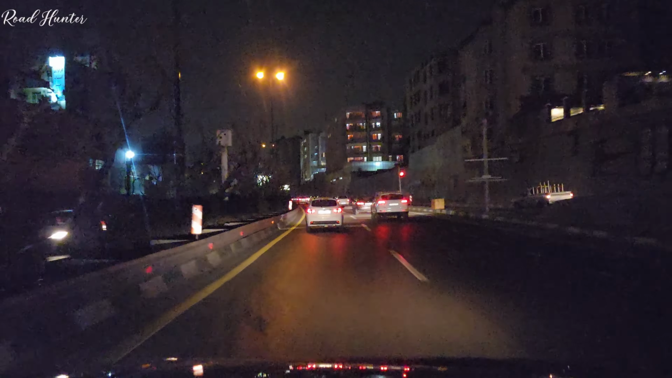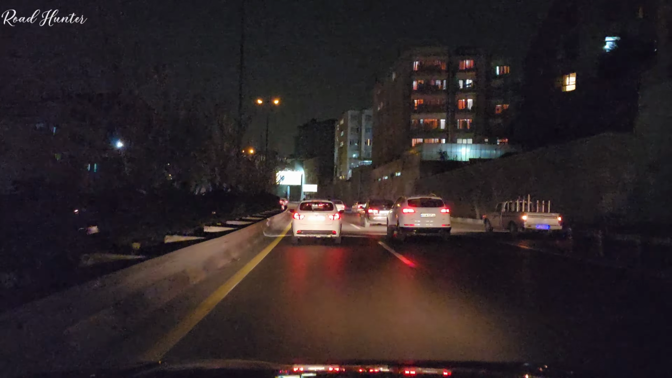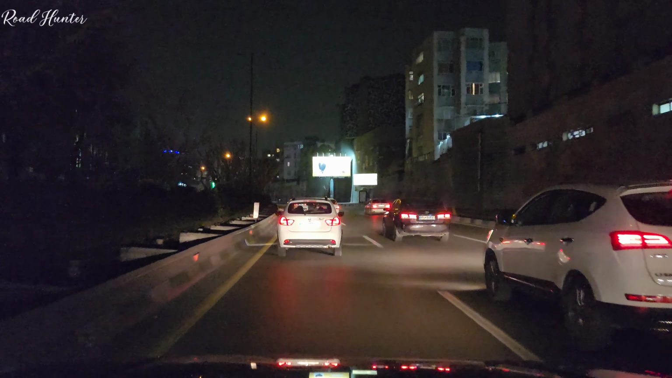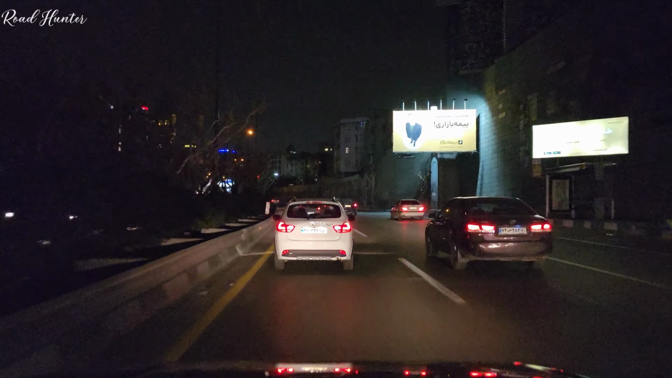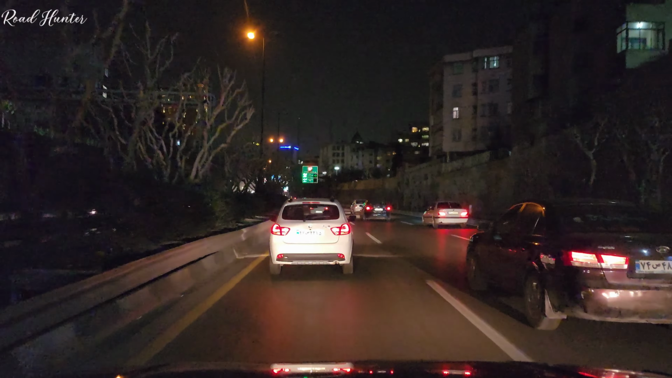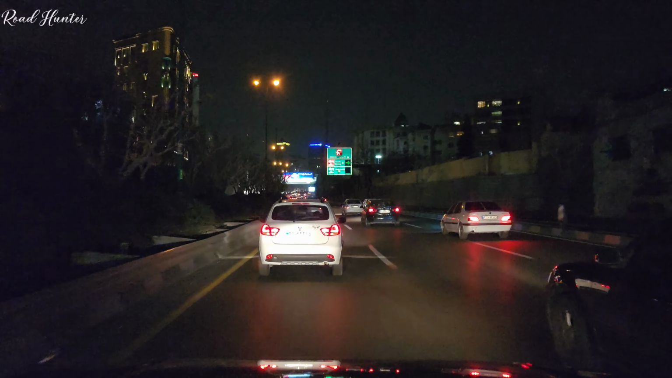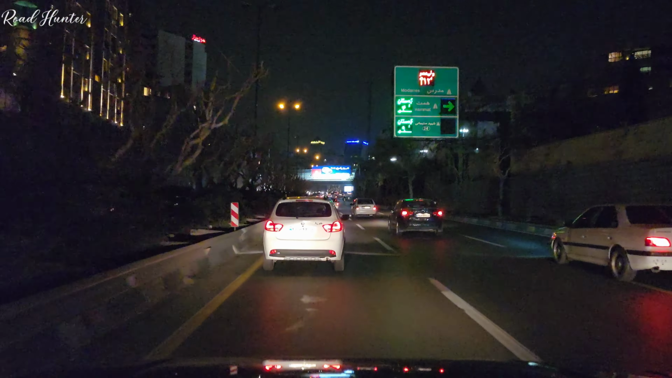Another fascinating part of our drive is the Beheshti and Elahieh neighborhood. After crossing Sadr Bridge, we enter one of the most luxurious and expensive areas in Tehran. This district is filled with embassies, old mansions, and modern skyscrapers. If you'd like to explore this part of the city more, I have a special video about Elahieh. You can find the link up here. Be sure to watch it after this one.